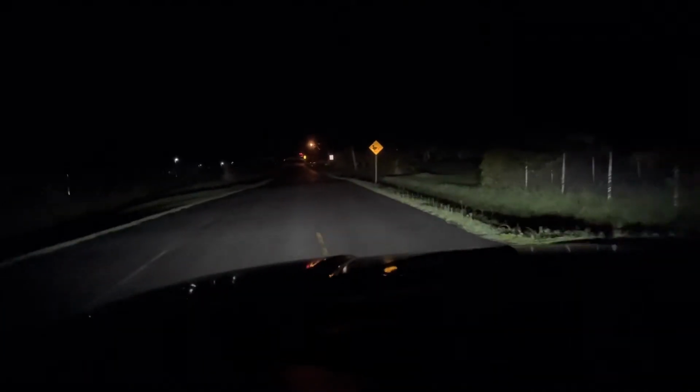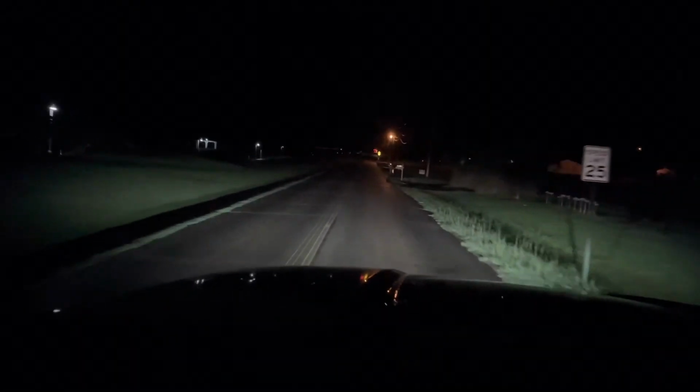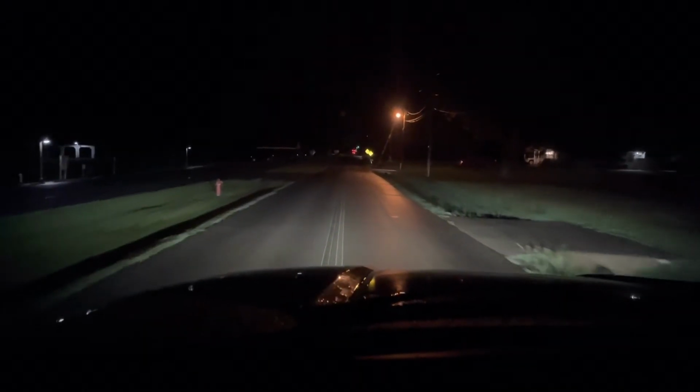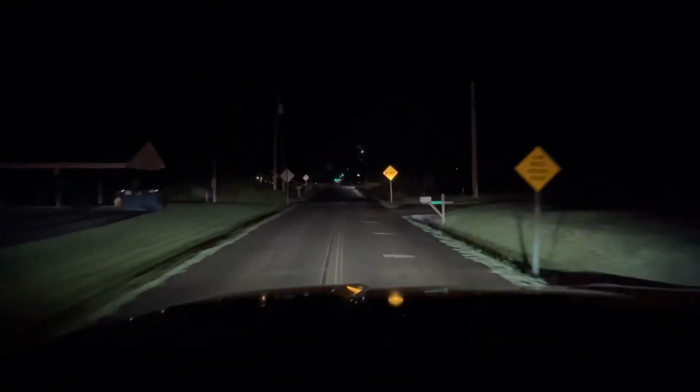No cop, no stop. Bit more rural. I mean, there's a park right there with a lake and stuff, but we'll get out here to the main road. That has more street lights on it than this neighborhood.